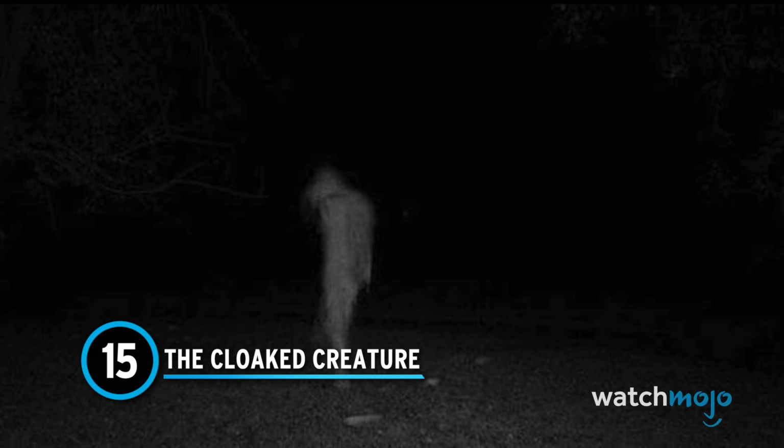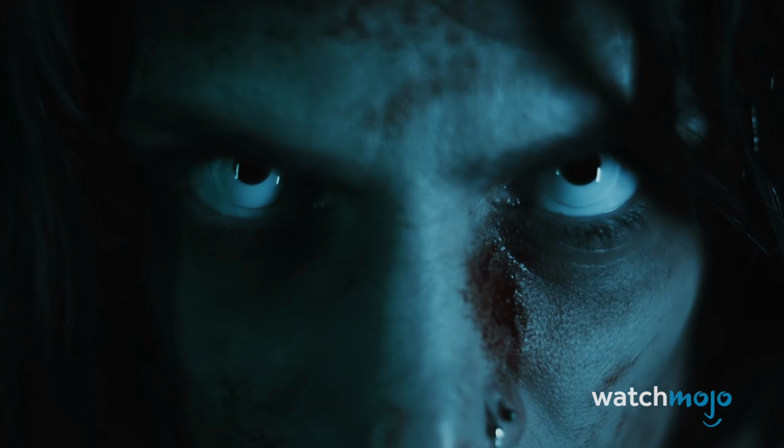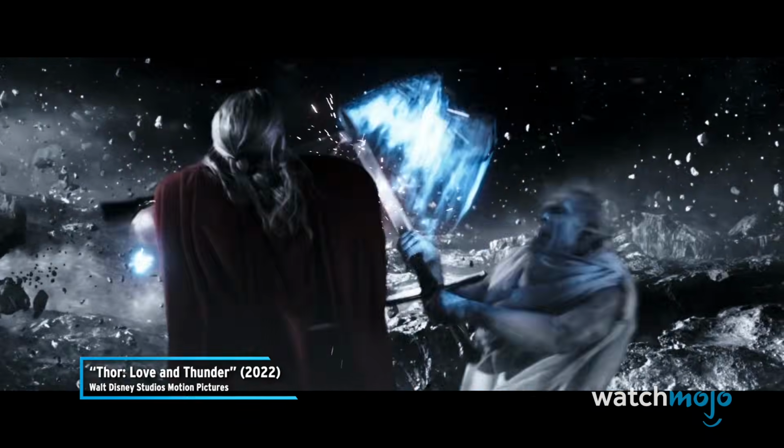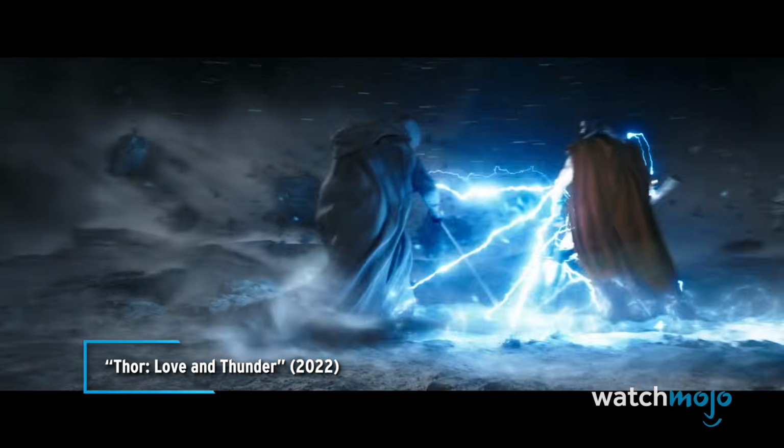Number 15. The Cloaked Creature. In 2012, this unsettling image appeared online. Supposedly taken in the state of Wisconsin, the photo seems to depict a cloaked creature walking off into the darkness, probably to cause some mayhem or shenanigans. People have speculated that it might be a zombie, one of the cryptids, a ghost, or some other supernatural being. It also looks like it could be Gorr the God Butcher staggering off to find Thor.